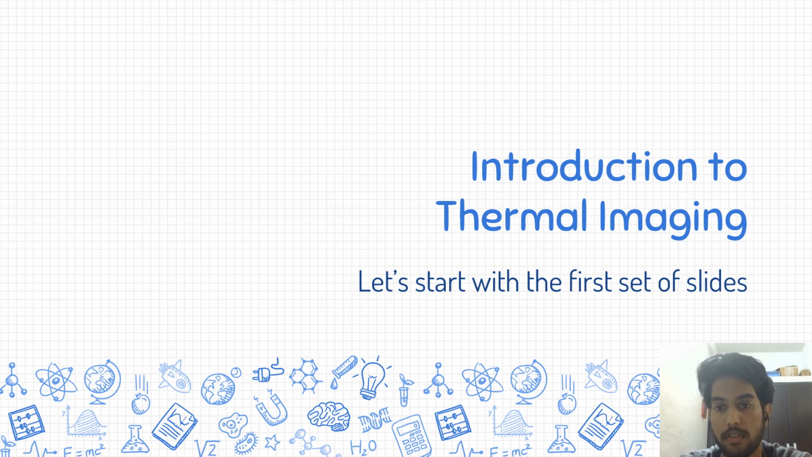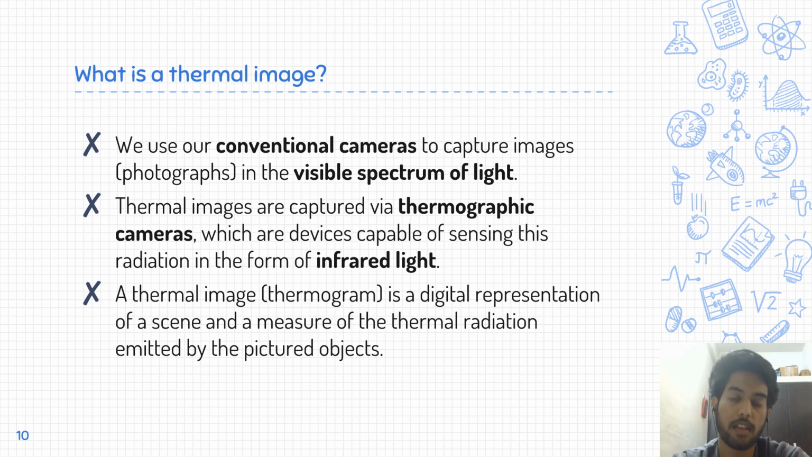Let's get started with the first set of slides. Now, before we get into the topic, we should understand what a thermal image is. So we use conventional cameras, like the one I'm using to capture this video, to capture images called photographs in the visible spectrum of light. But thermal images are captured by thermographic cameras or thermal imaging cameras, which are devices capable of sensing radiation in the form of infrared light. A thermal image is a digital representation of a scene and a measure of thermal radiation emitted by the pictured objects.